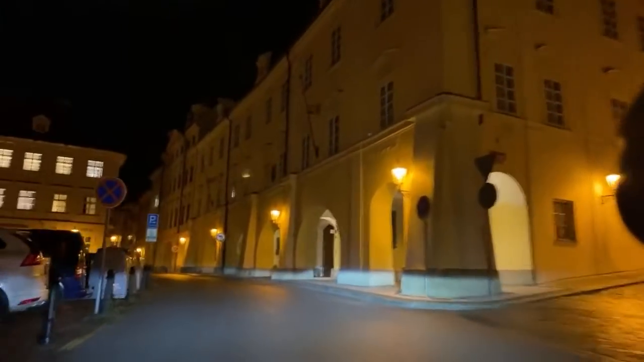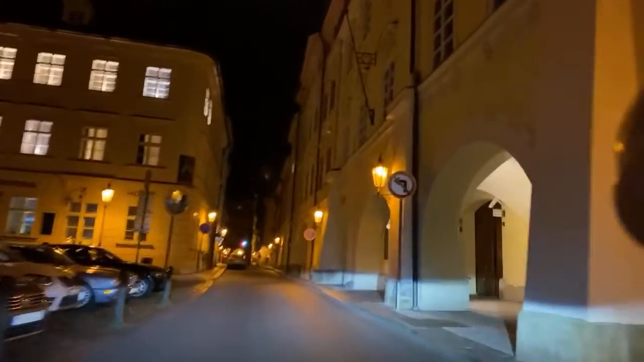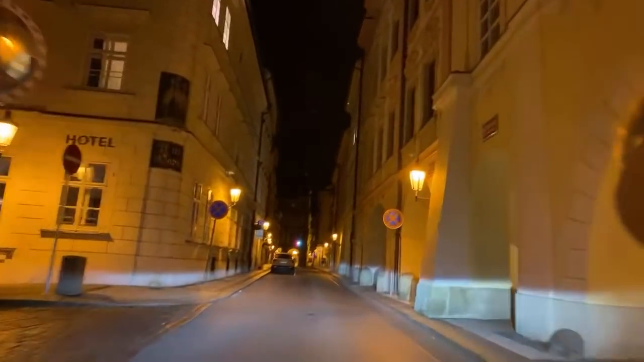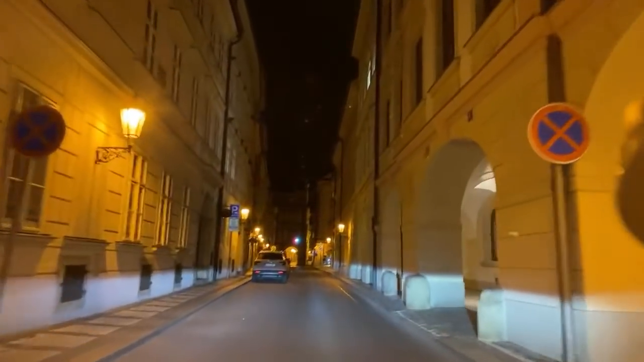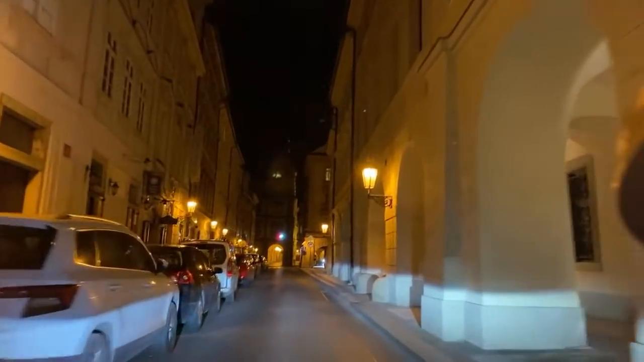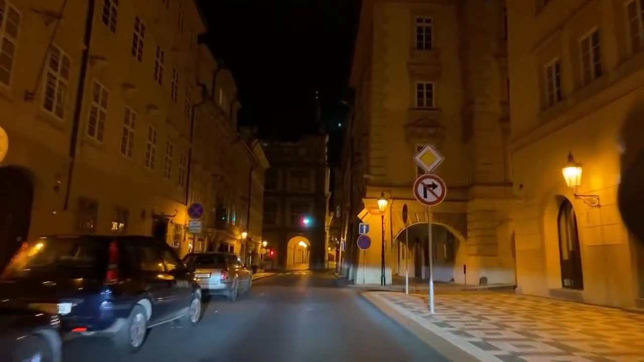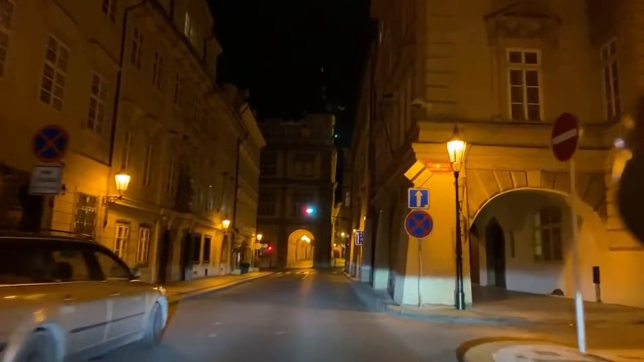But we're approaching Malostranské náměstí, Lesser Town Square. I was almost about to make a right to show you the parliament, and then I realized that's where I would actually get probably stopped or pulled over and asked where I'm going. And my only excuse would be, "I know people from the British Embassy. I'm going to visit them at this hour." Yes, I'm 007. I'm not.